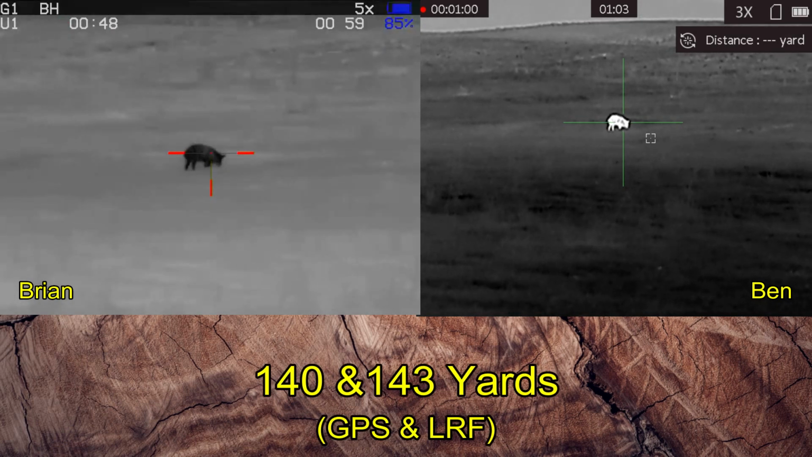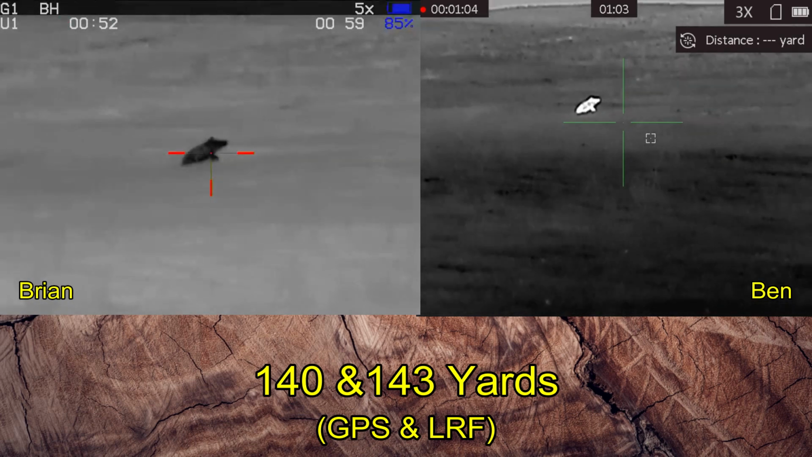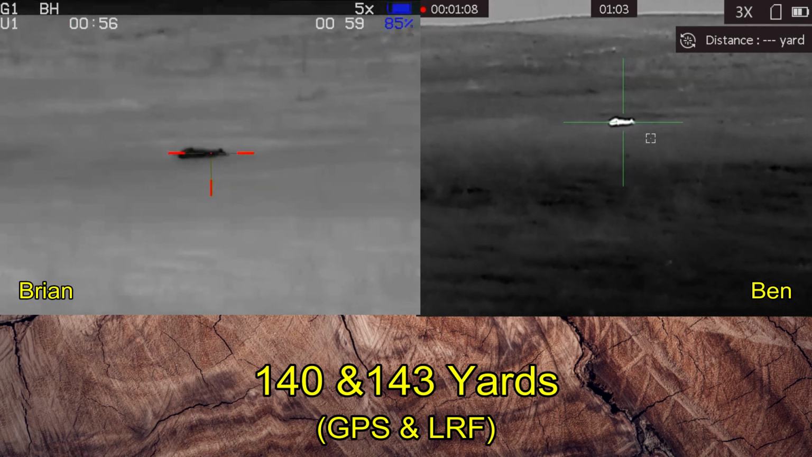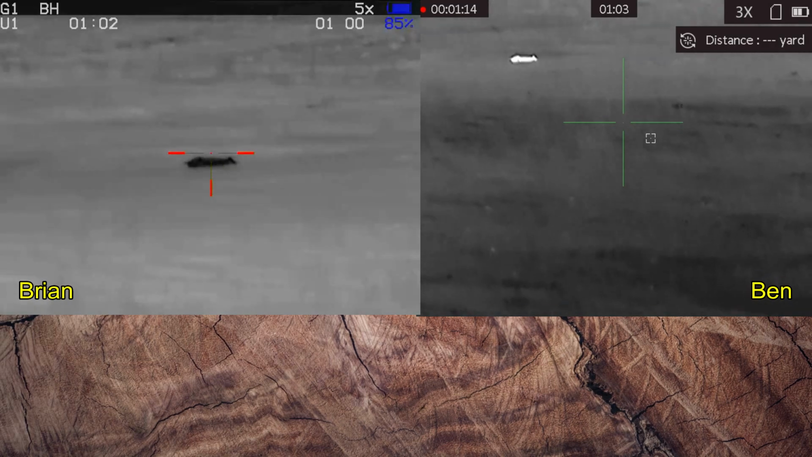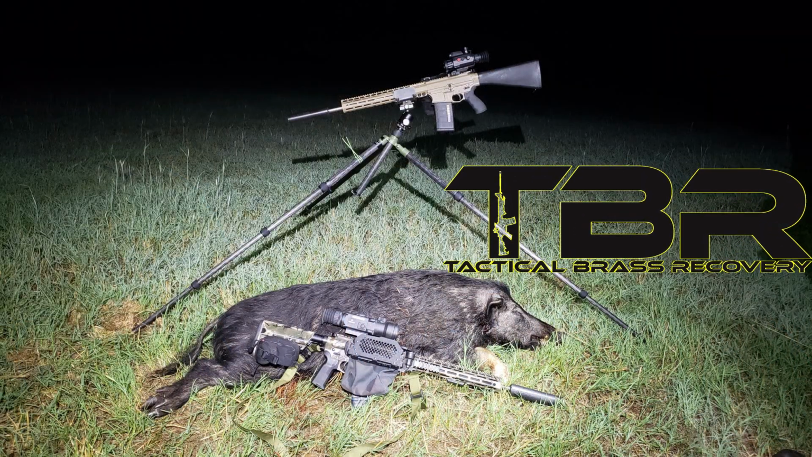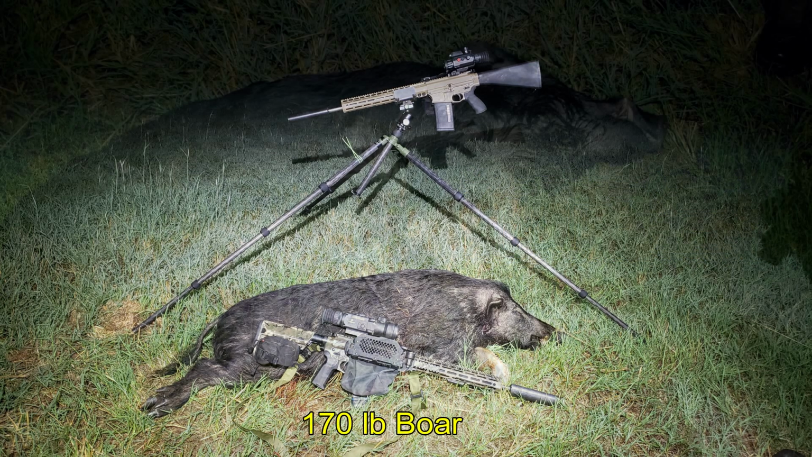Shoot ready. 3, 2, 1. The differences in distances stem from the fact that Ben was using a laser rangefinder. I'm using GPS. I figure GPS is plus or minus a few yards. Brass catcher by Tactical Brass Recovery. The boar came in at 170 pounds. Really not that big of a boar, but the biggest I've seen lately.